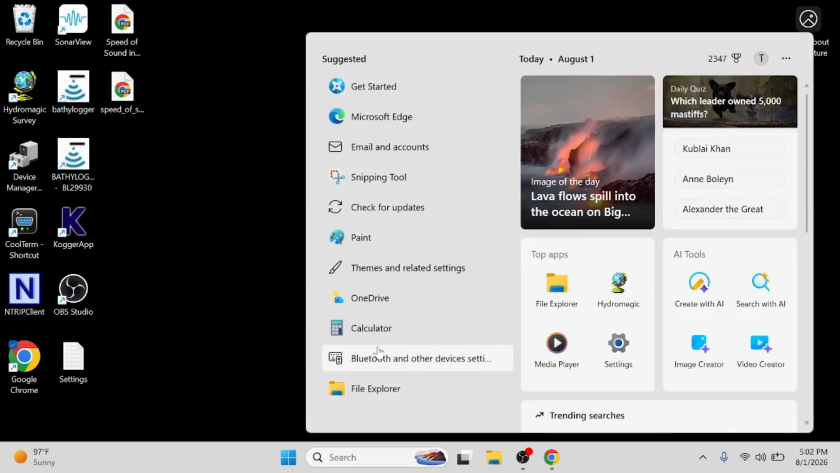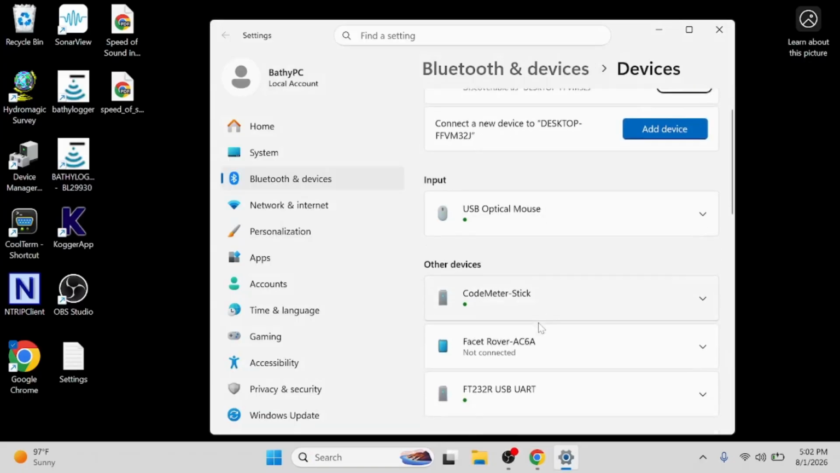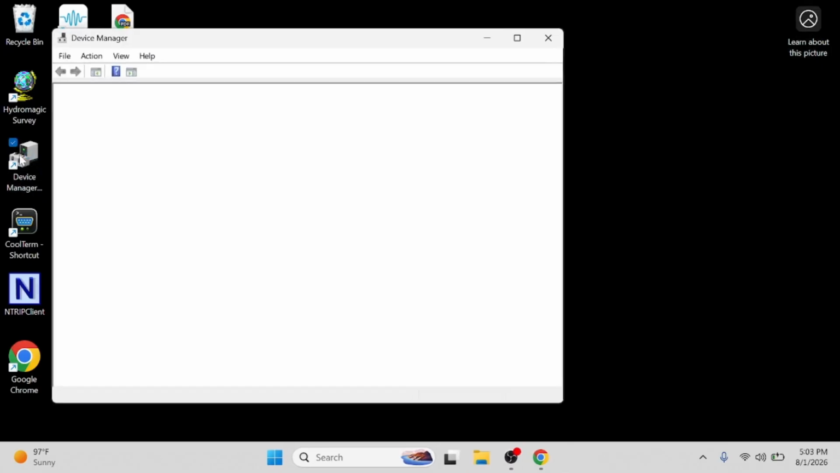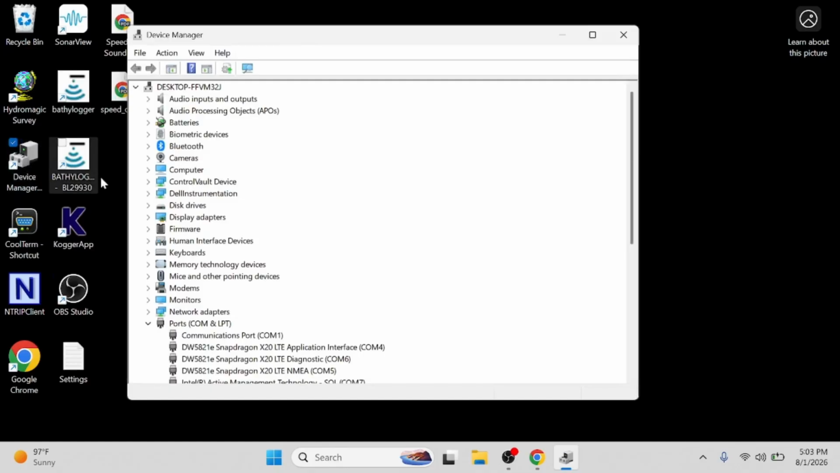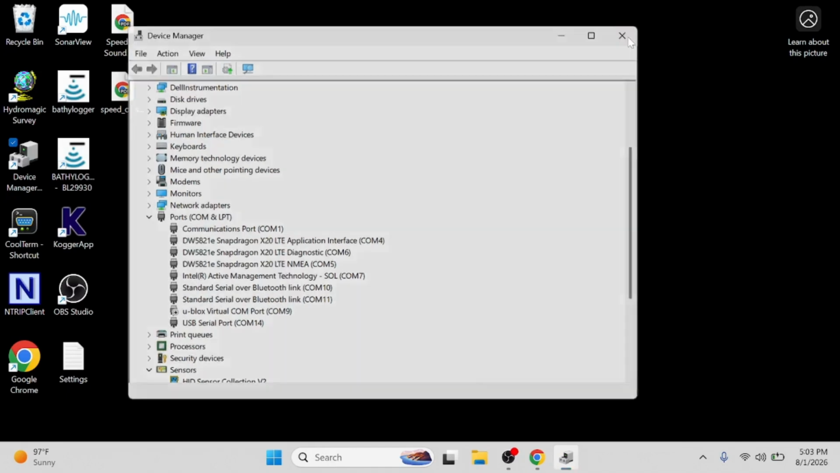So the first thing you would do is go to your Bluetooth. And as you can see, it's already paired. It's not connected, but it's paired. I paired it already. After it's paired, you would go to your device manager. That's why I use it so much. I have the shortcut on my desktop. So right here, it'll say standard serial over Bluetooth link COM10, serial over Bluetooth COM11. I don't know which one it is. We're gonna go with the first one.